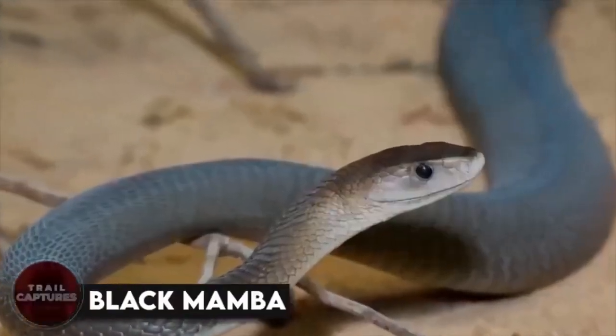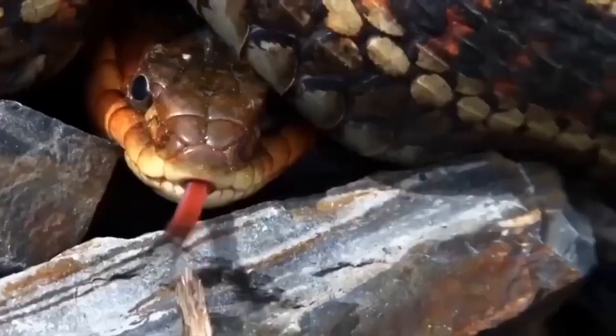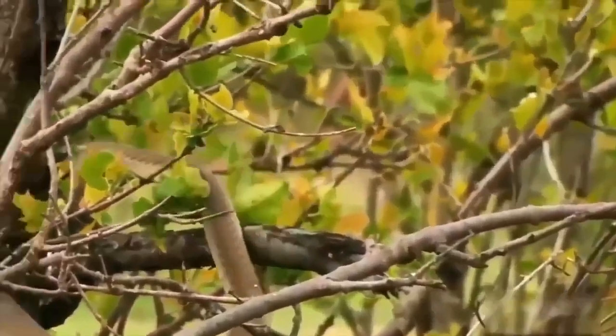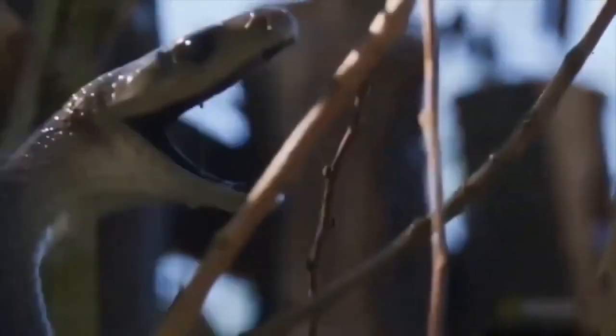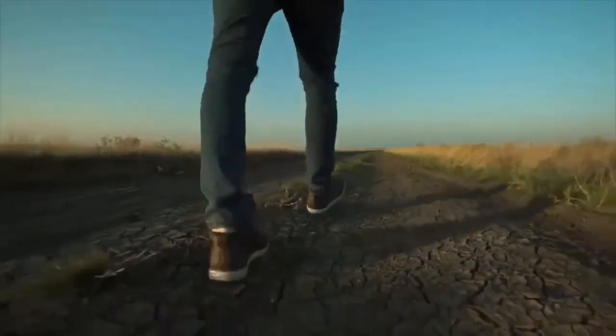Black Mamba. Get ready to meet the Usain Bolt of the snake world, the Black Mamba. This slithery speedster is the fastest snake in the world, and with a name like Mamba, you know it's not something to mess with. So if you ever find yourself face to face with a Black Mamba, just remember to give them their space and back away slowly. Trust me, you don't want to challenge this sprinting serpent to a race.